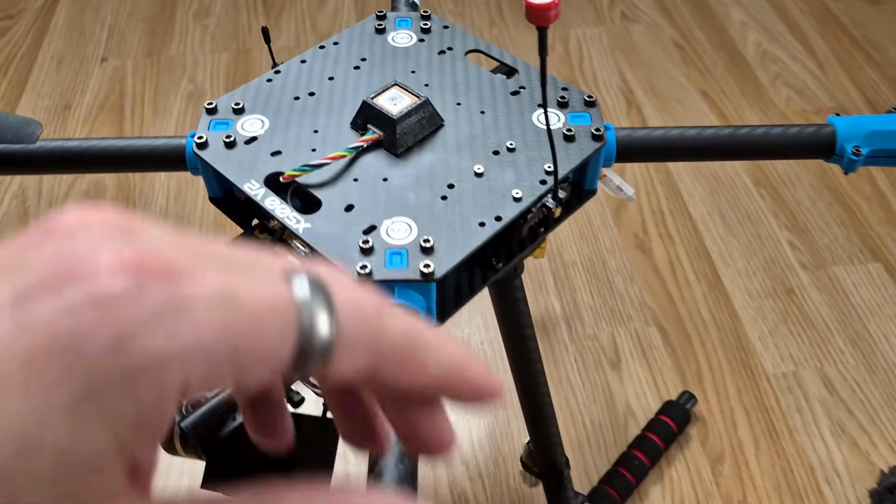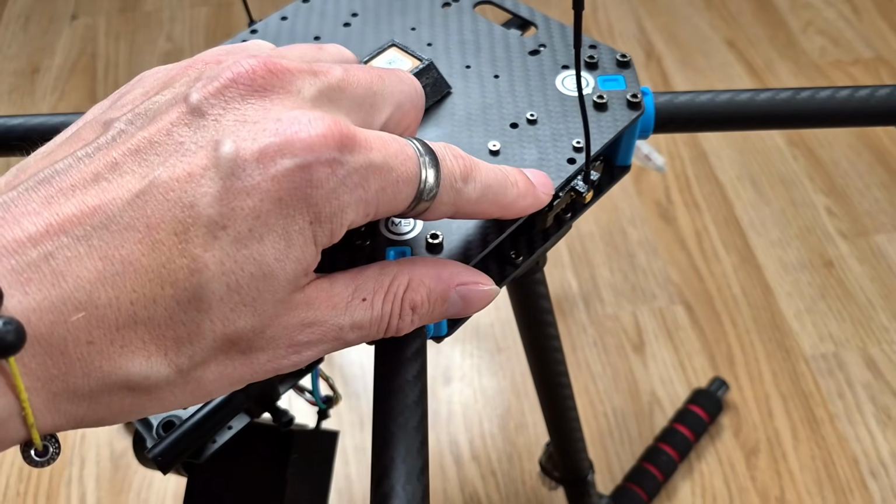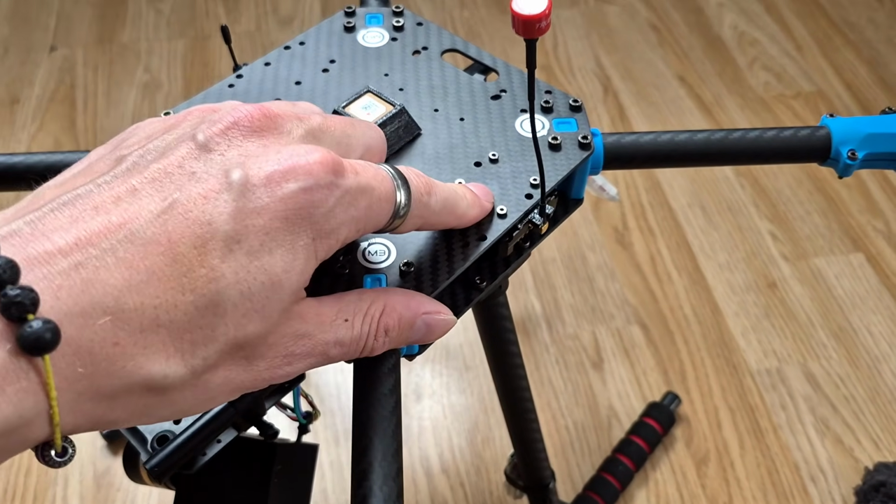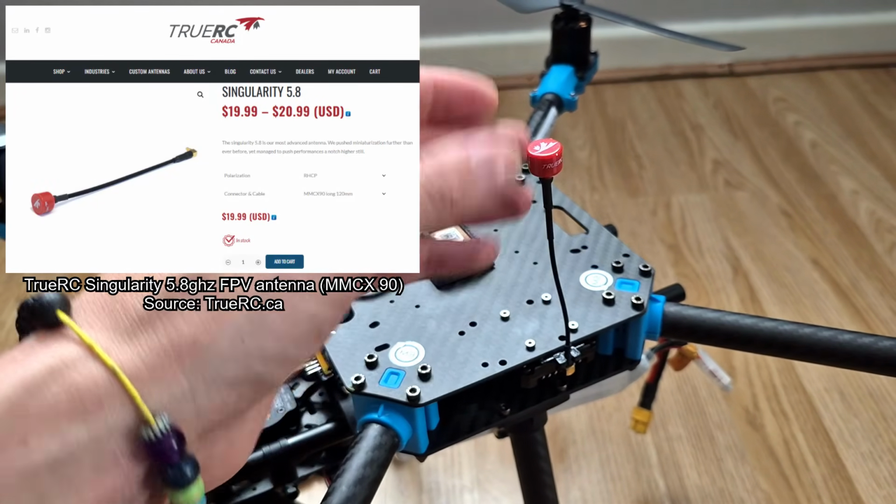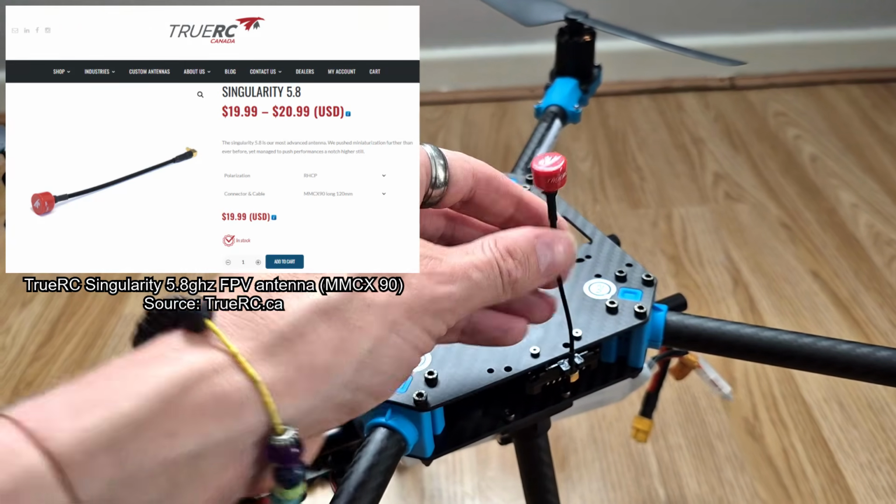A quite nice thing as well, I hope you can see it here, is that the video transmitter installs perfectly onto this top plate using the holes that are already there. That's just really nice and keeps the build nice and clean. The FPV antenna I'm using is a QRC Singularity. As far as I'm concerned, these are just about the best FPV antennas you can get.